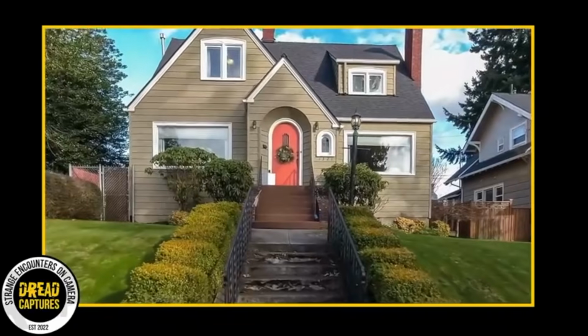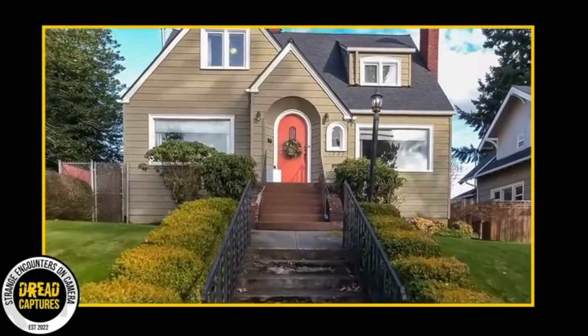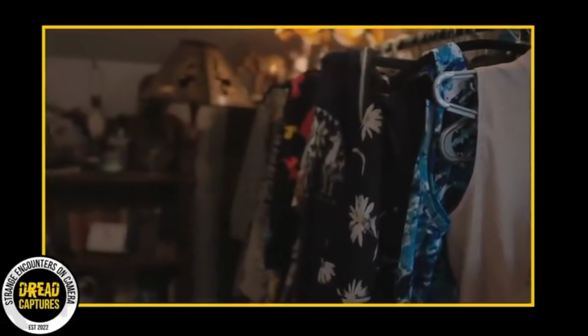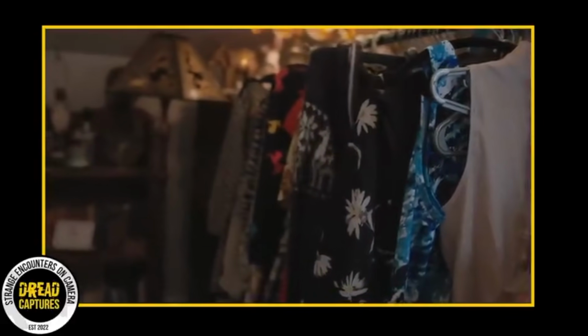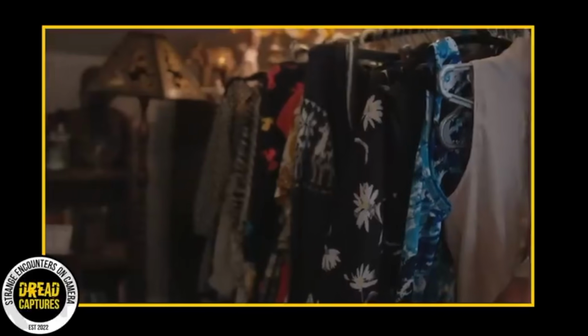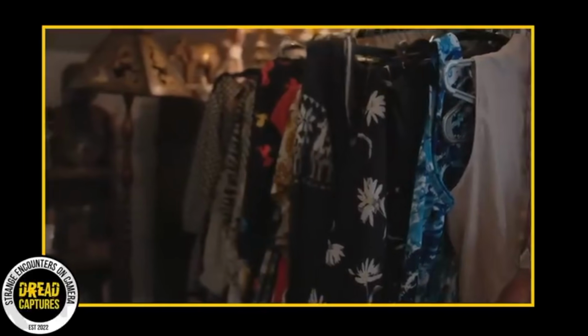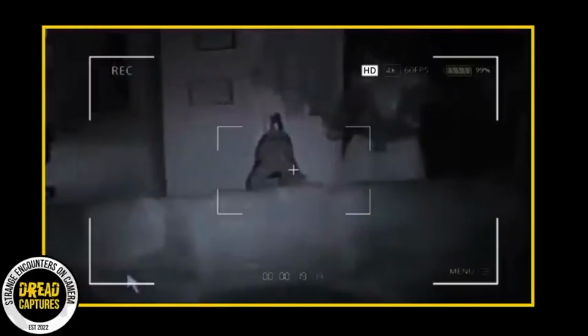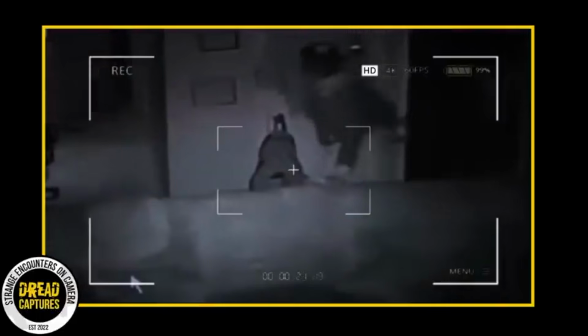This unsettling event unfolded in Roseburg, Oregon. Imagine waking up and finding your home in complete disarray. Well, that's exactly what happened to a local family. Feeling a mix of confusion and concern, they immediately turned to their security footage for answers. To their astonishment, the camera captured a stranger just roaming around their house in the middle of the night.